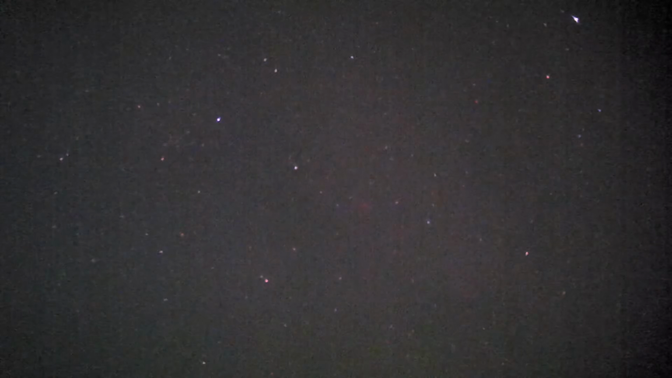So like I mentioned, I'll be down Wales in a few days time, and the skies on there, even in summer, are so dark, so many stars can be seen. You see the Milky Way, so it'll be interesting to see how this camera works there.